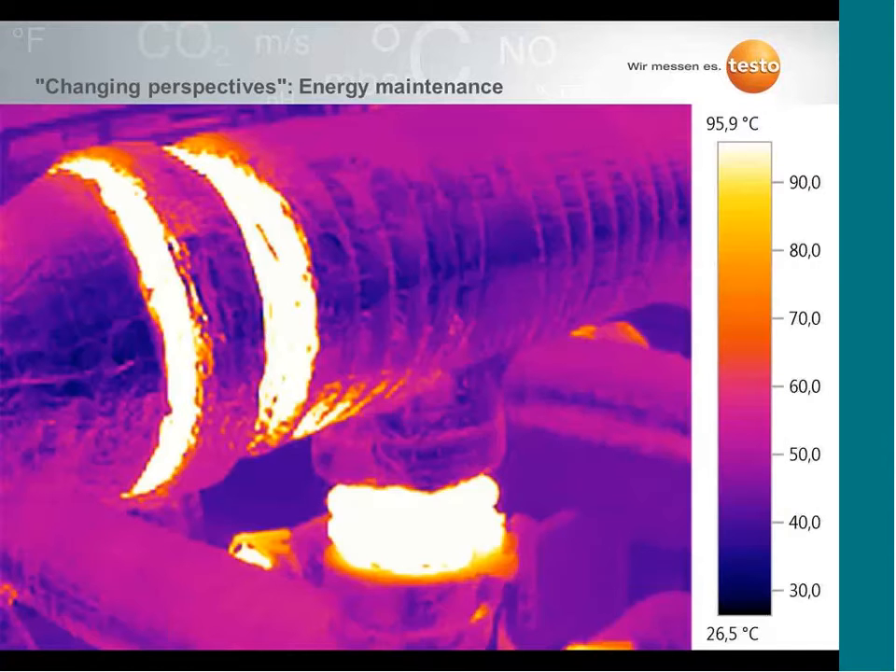If you use a thermal image, as in this example, you can see that you have a temperature of nearly 96 degrees Celsius. So if you really need high temperatures, you can be sure that your process temperature is okay, or maybe you have the possibility to see the potential for further energy savings if you have to improve your insulation.